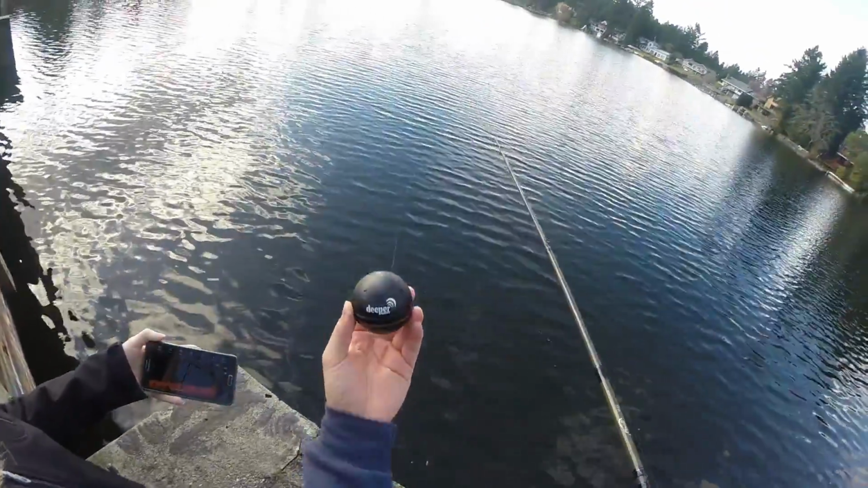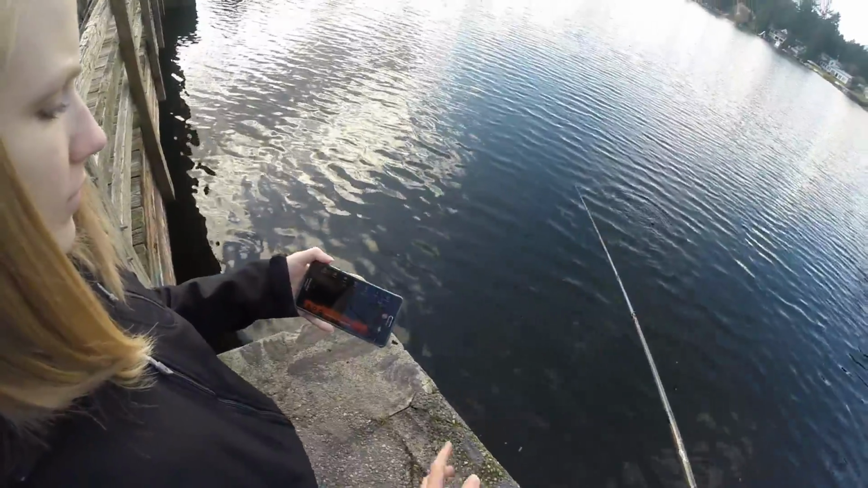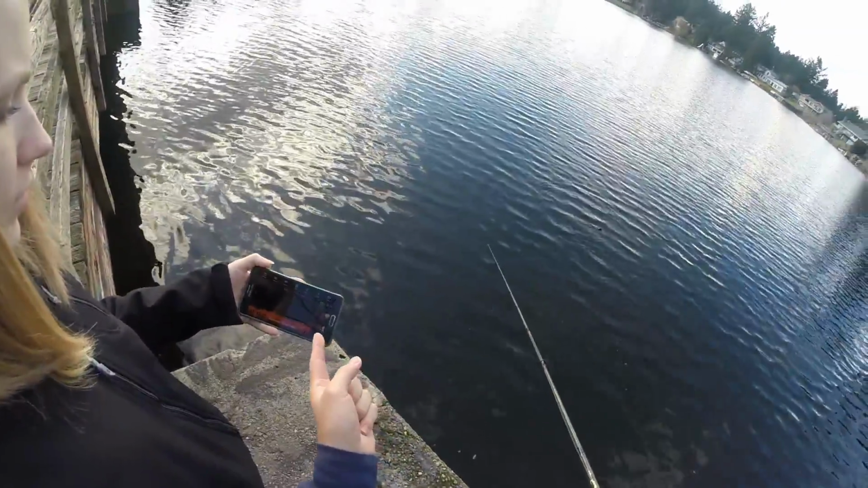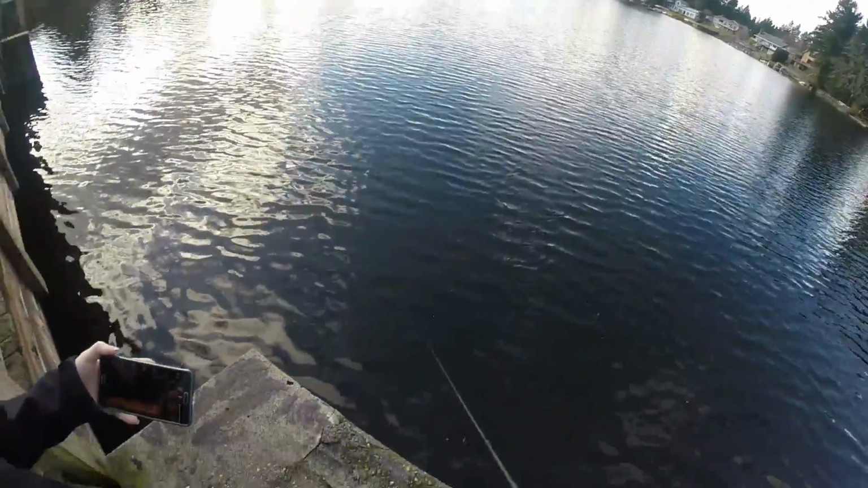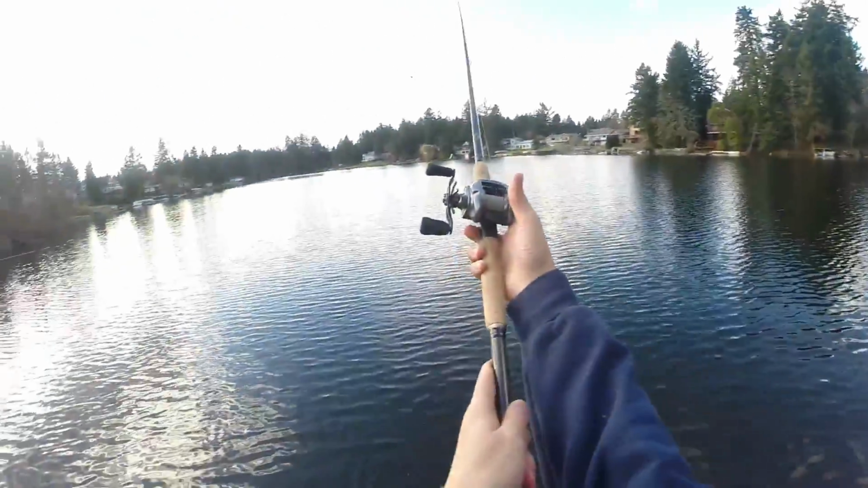It's not reading anything because it's not in the water, but once we throw it in the water, you'll see it start to read. So it's only between 6.5 and 7 feet here, and if I remember correctly, from where we're standing on shore, it drops off pretty quick. So let's check out the depths out there.